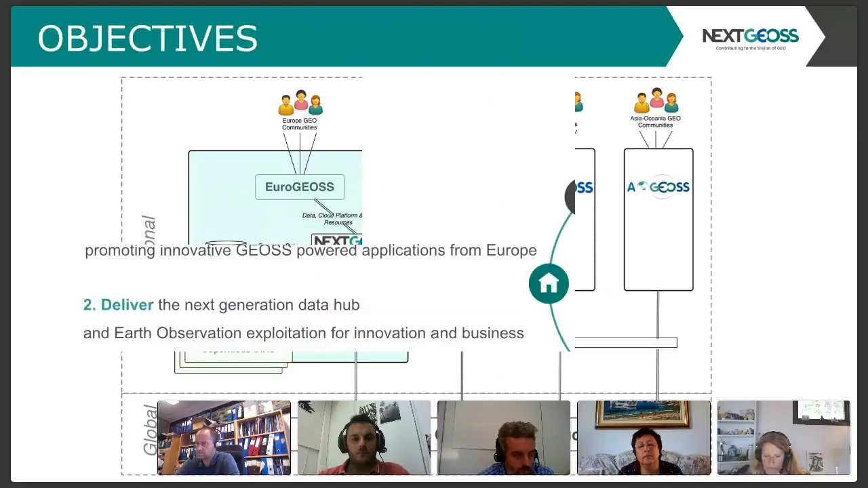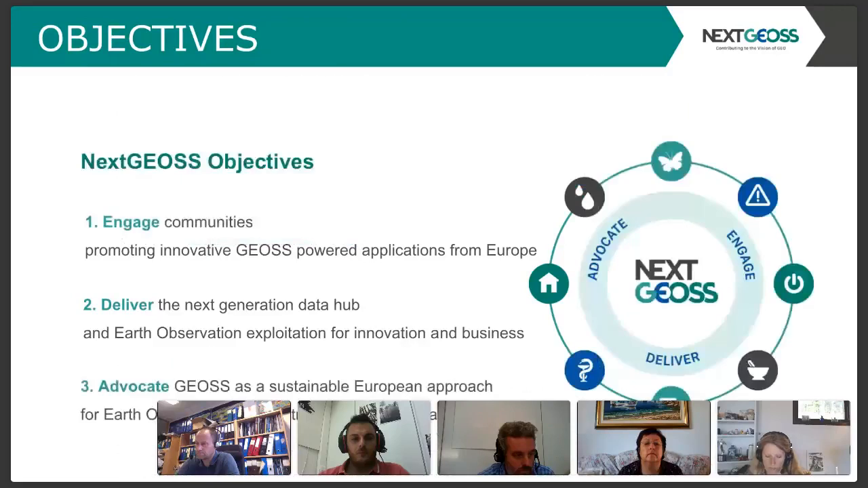So our objectives are to engage, deliver, and advocate. So to engage communities, to deliver a data hub, a data and processing hub, and to advocate for the use of NextGEOSS as a sustainable European approach for EO distribution and exploitation.